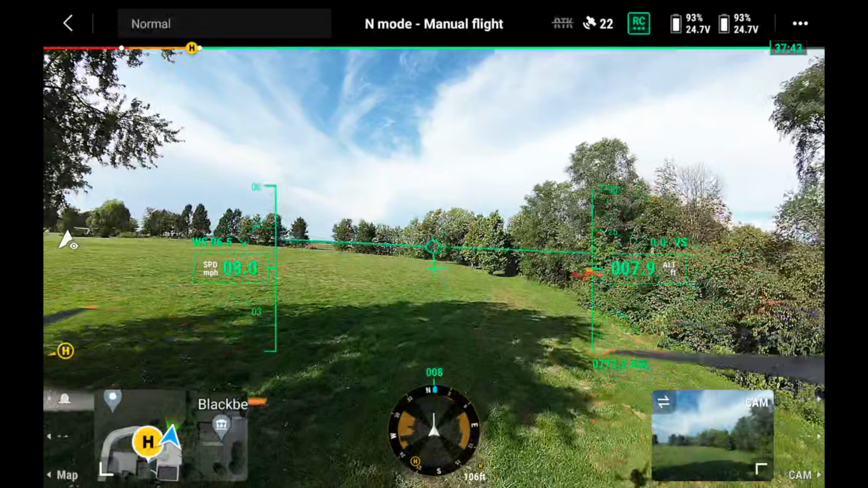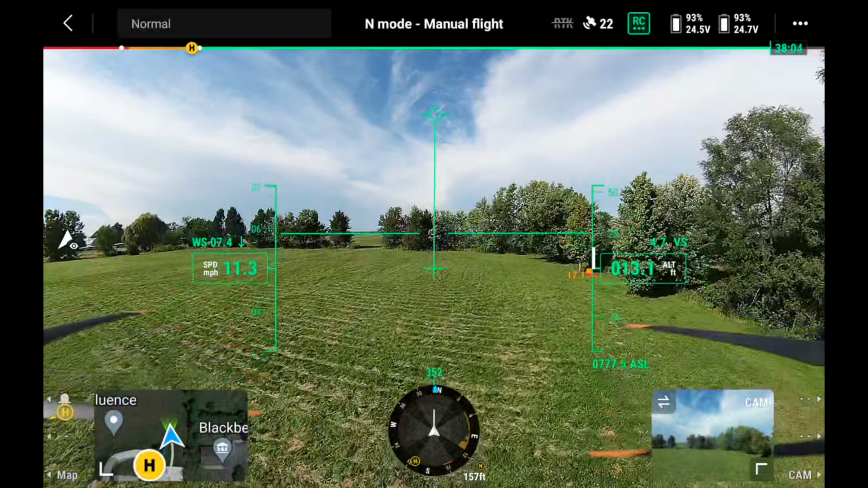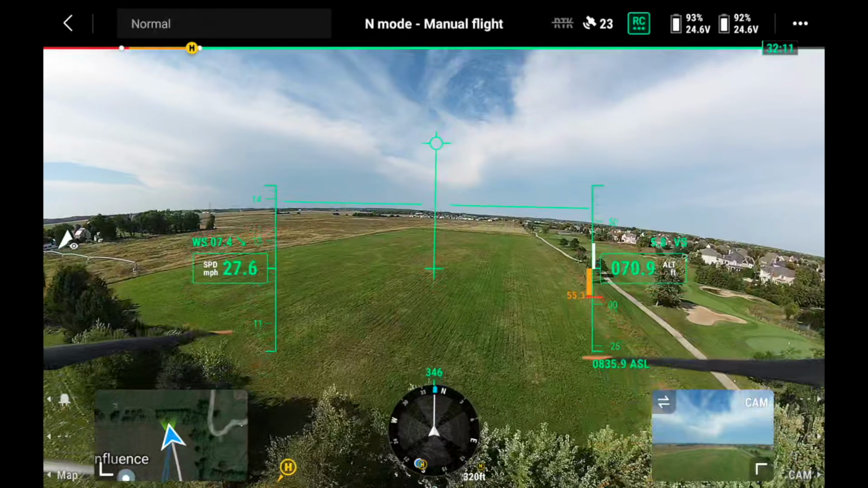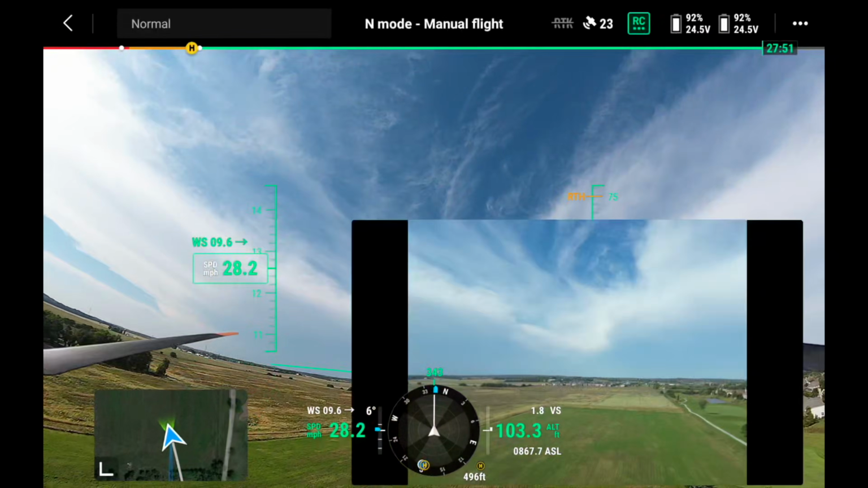The M30T does not have that feature. It doesn't have vision assist, but it does have an FPV camera on the front of the drone. This can be very useful because one of the things you can do with the Matrice 30T is you can hook up 2 remotes to this drone. So one remote, the pilot would be responsible for flying the drone, you know, forward, backward, up and down. The other remote would be used to control the gimbal on the camera.